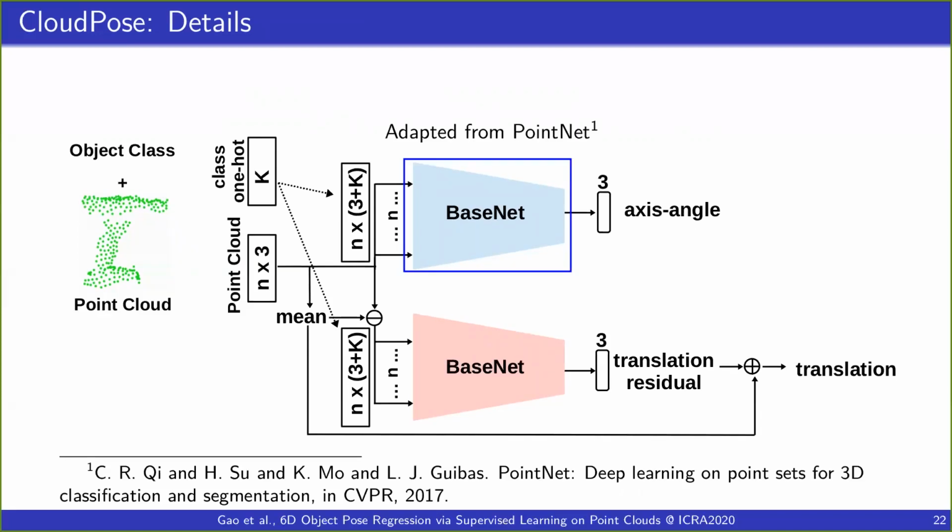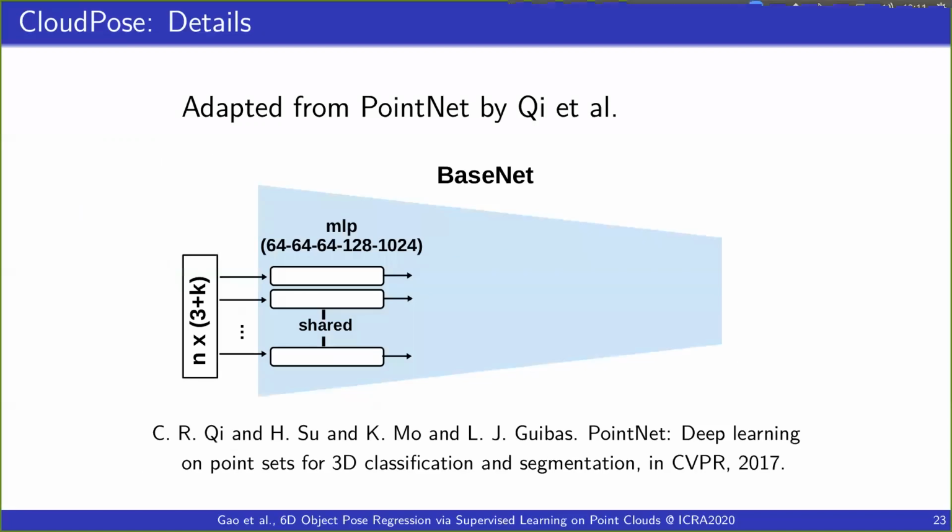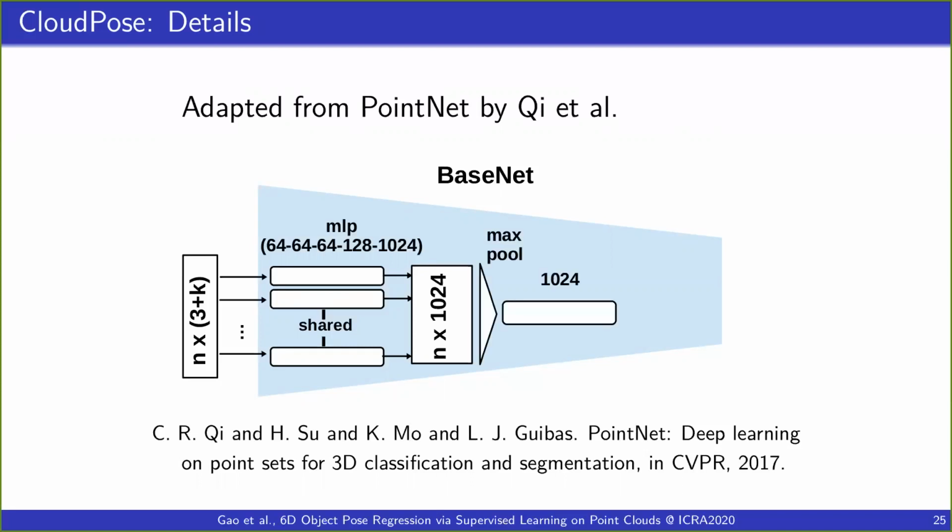BaseNet is adapted from PointNet. PointNet is a deep learning structure that can be used to extract deep features from a set of unorganized points. It does this by processing each input individually with a series of multi-layer perceptrons and extracting 1,024-dimension features for each point. A global feature can then be obtained by max pooling, and this global feature can be used for the subsequent regression.